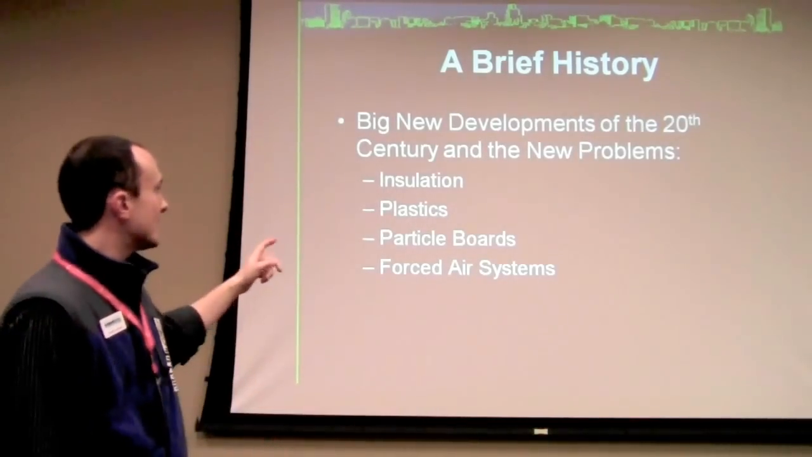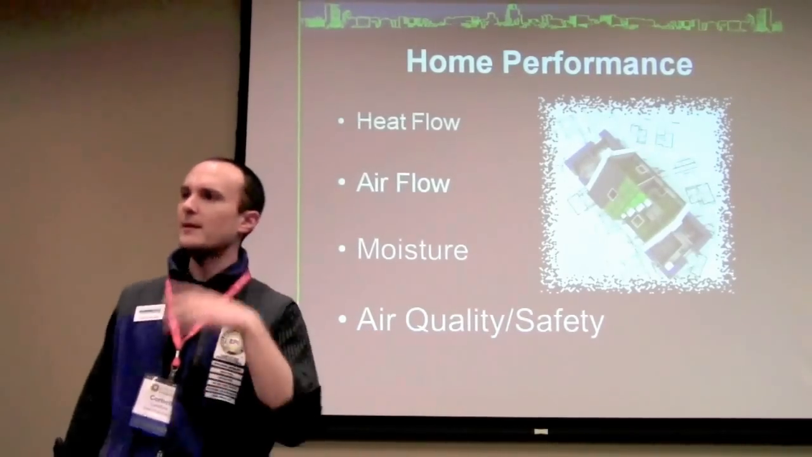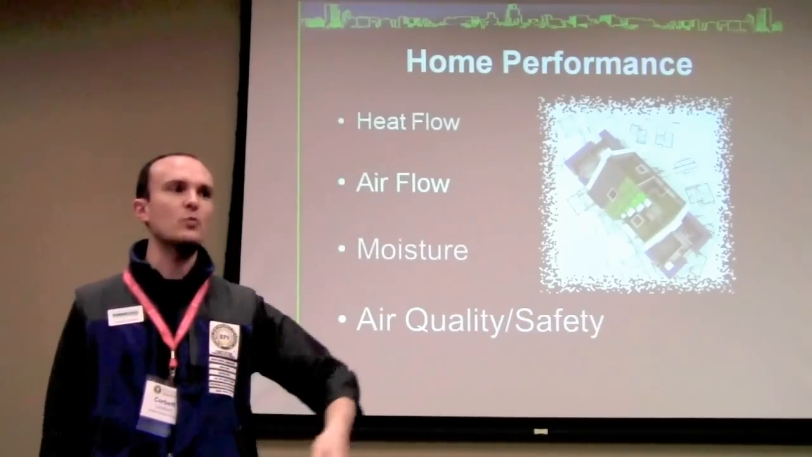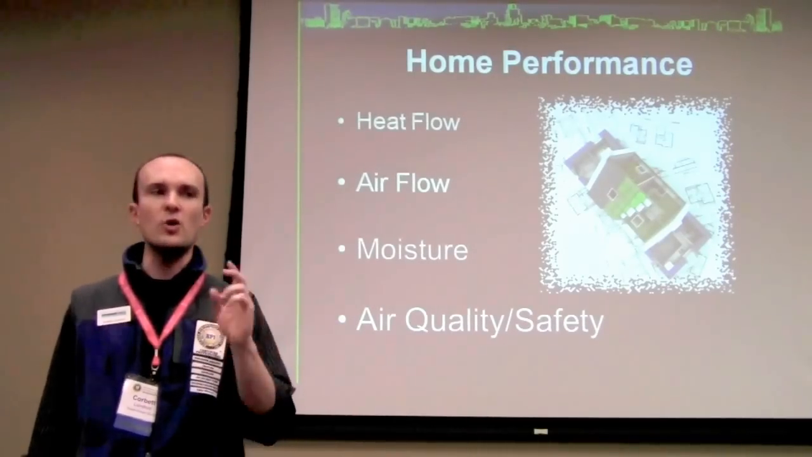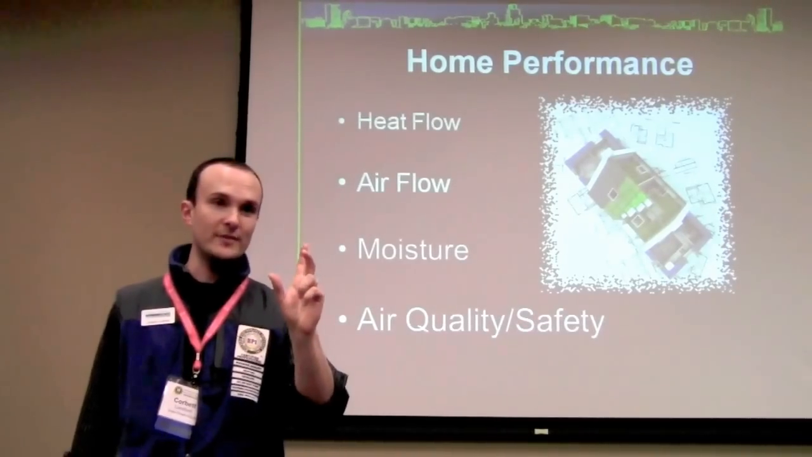By the way, getting back to this, if you want a definition of a high-performance home, if anybody just wants to be able to say it in one sentence, the definition of a high-performance home is one that controls every one of these aspects. If you've got that, you're done, right? So the goal is control over these systems. That is why it's not about the energy efficiency, right?